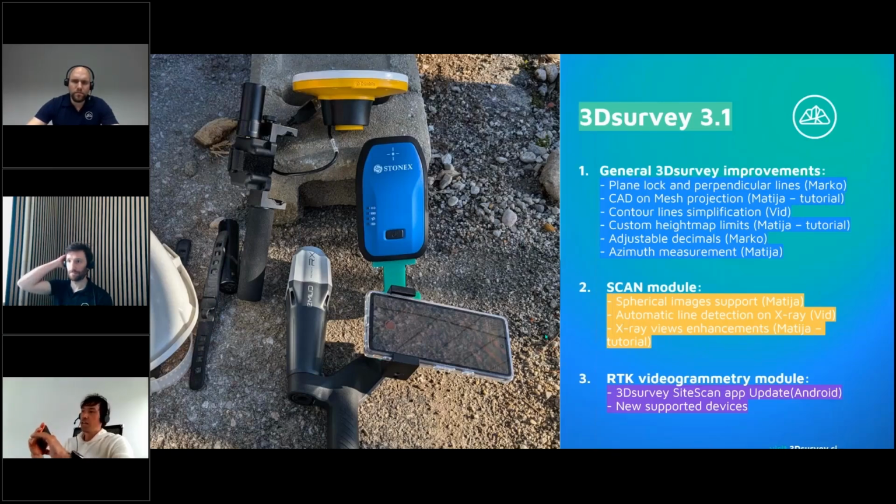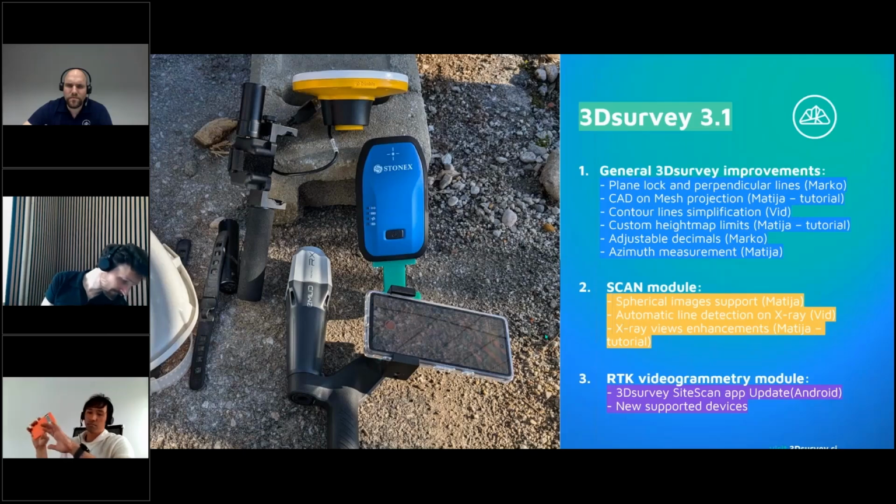This is solved. Another problem was if you stand on one point and didn't move, we didn't collect more GPS, GNSS information to calculate the average position. Now we fixed this. We collect the GNSS positions constantly, and this is kind of important if you are staying on one location and not moving.